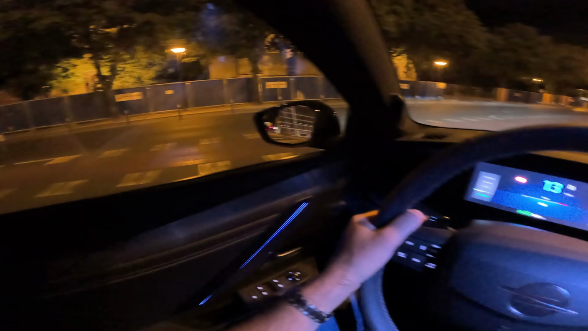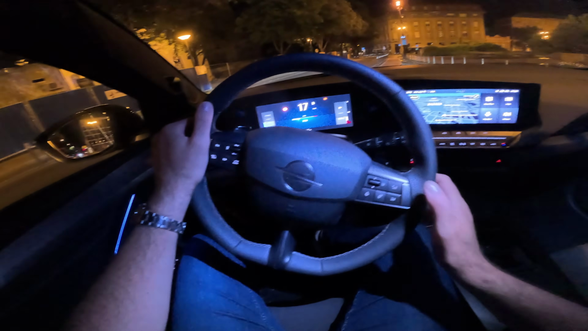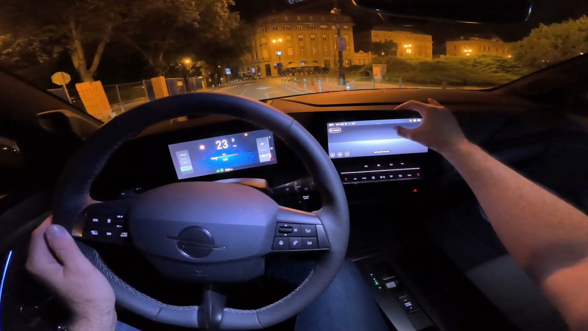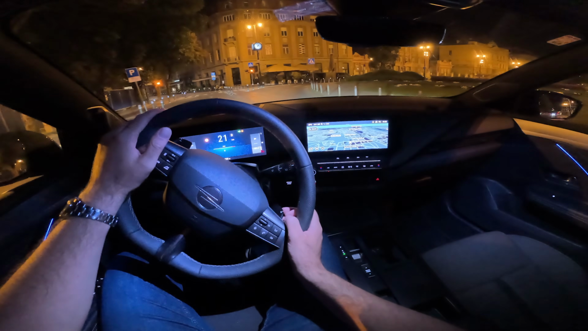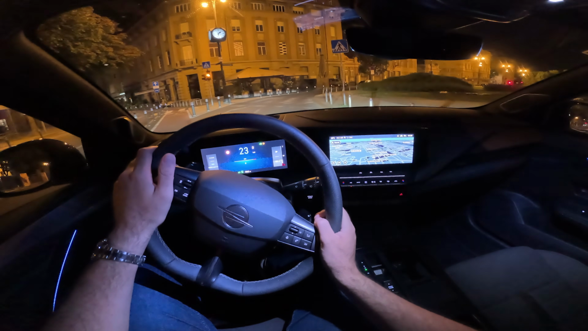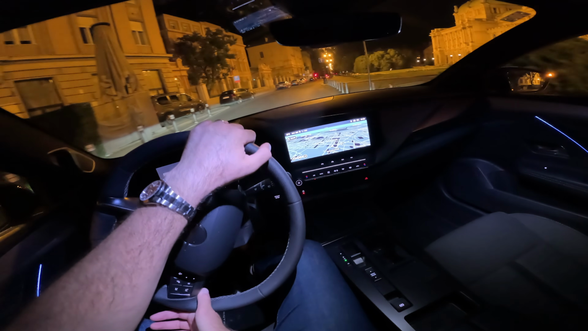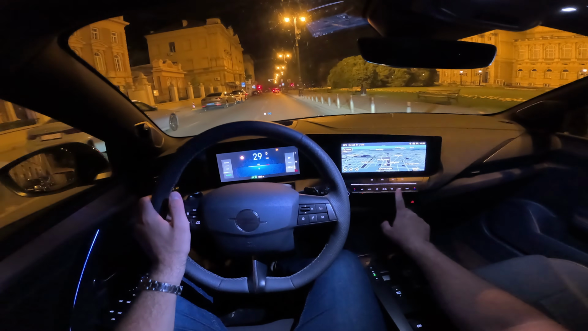And same goes for this main touchscreen. You can also adjust the pages and the widgets. You have the lovely map view on this navigation by TomTom. And the key functions are on buttons.